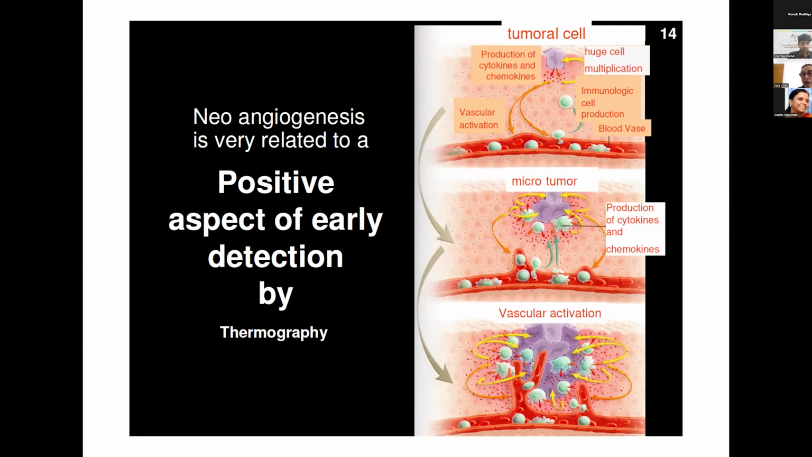When a cell begins to multiply more than expected, that is a tumoral cell, it increases production. It needs more food, of course. They try to access the veins more to get this food, but also, like everybody that multiplies, they produce some kind of garbage.